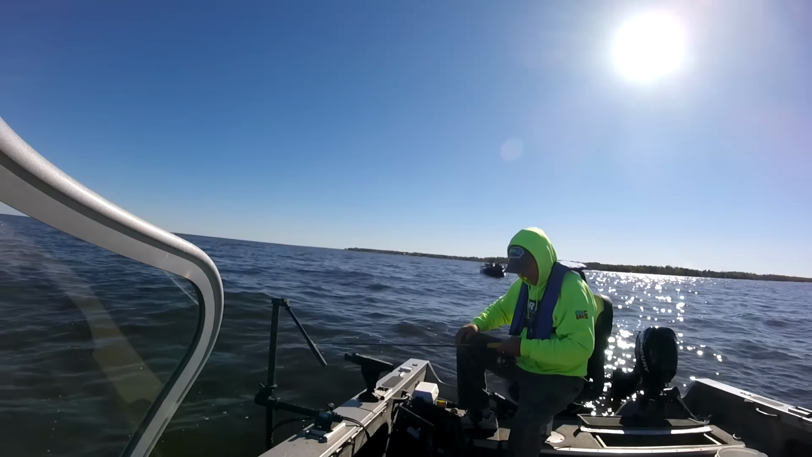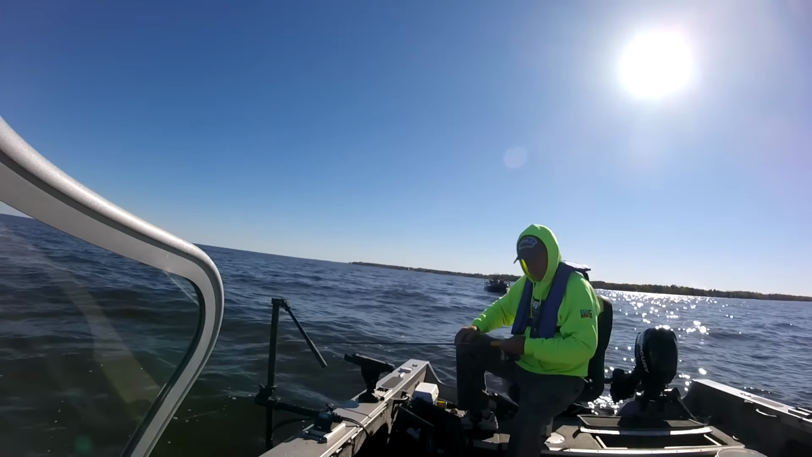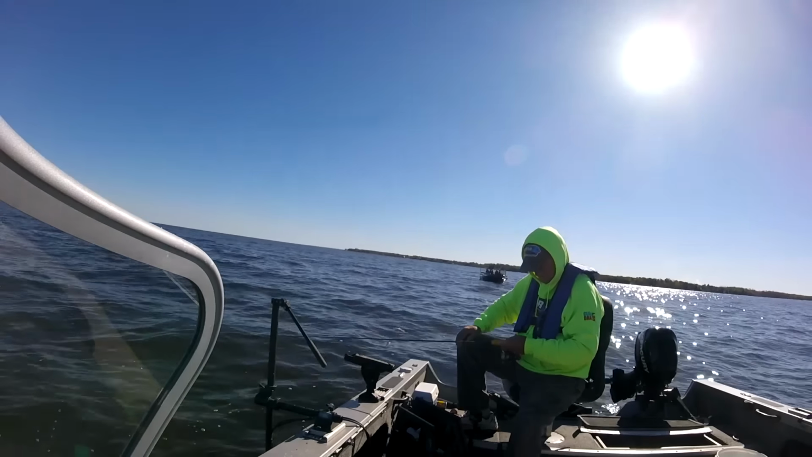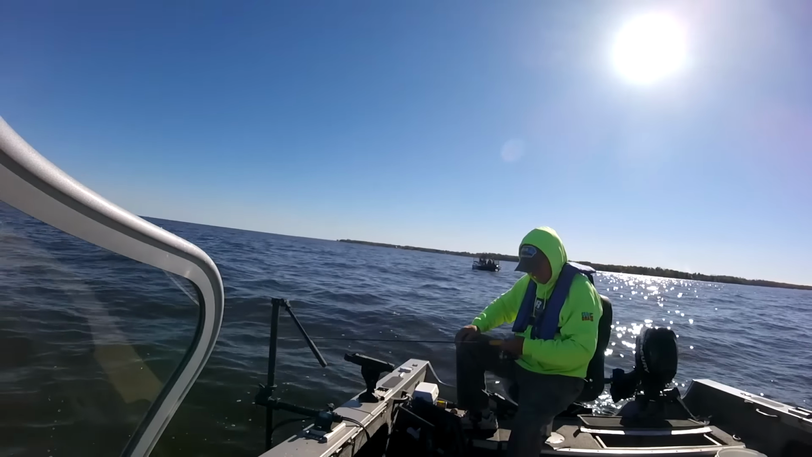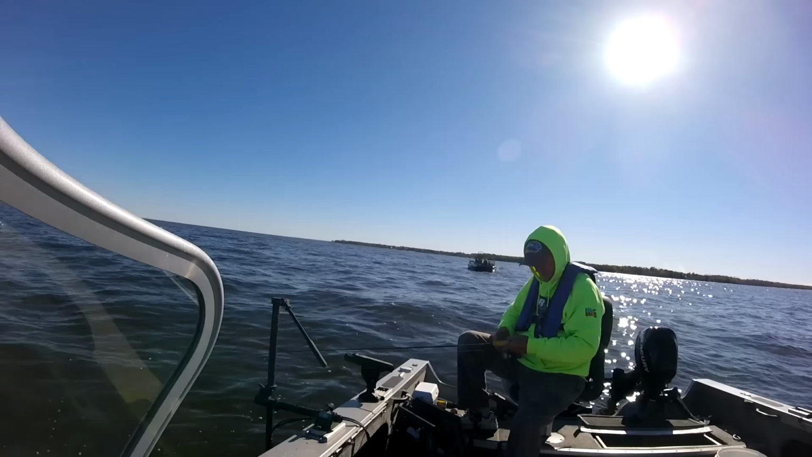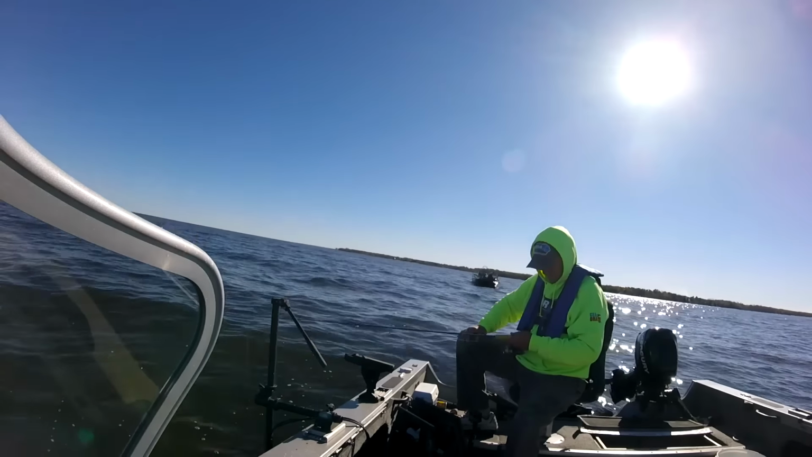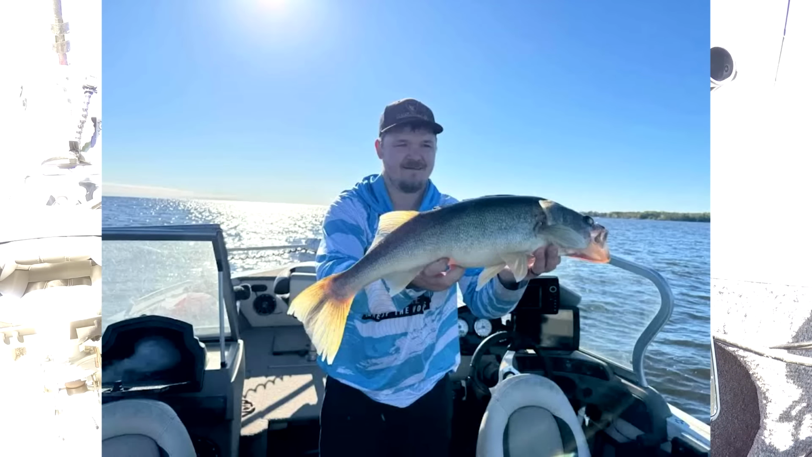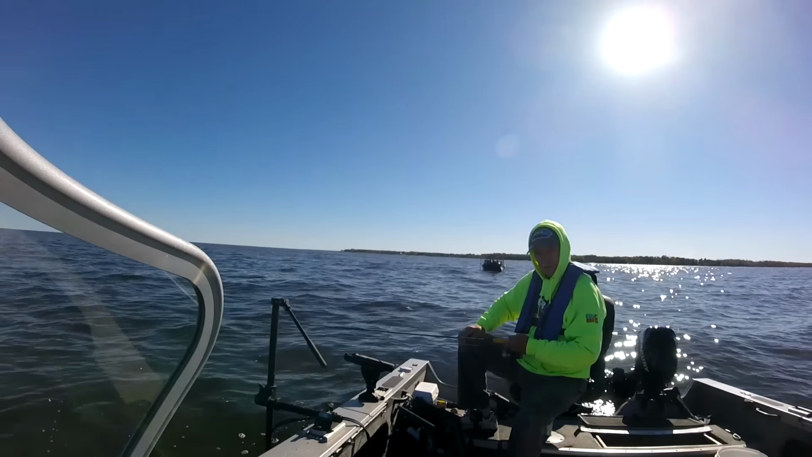A buddy of mine caught a 29-incher right here in this spot yesterday. I got a picture of it here. Here he is. He's wearing the lucky NCOR performance hoodie. I'm sure that's what did it.